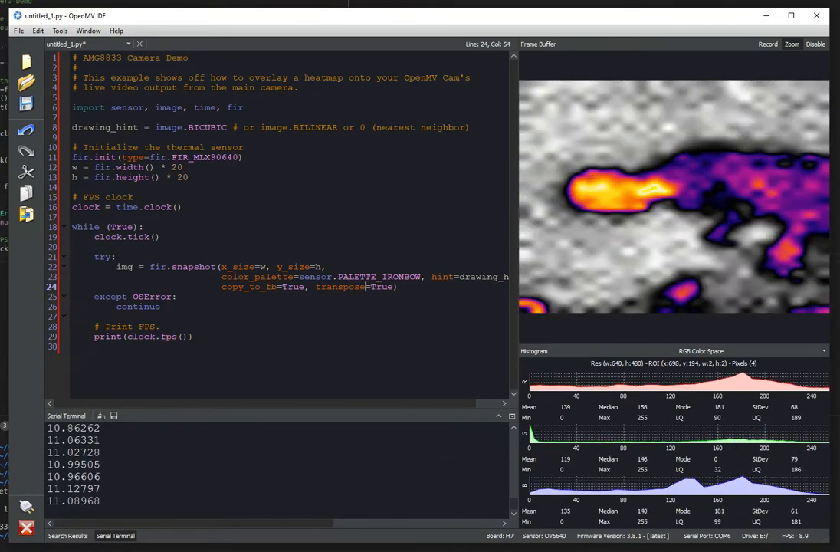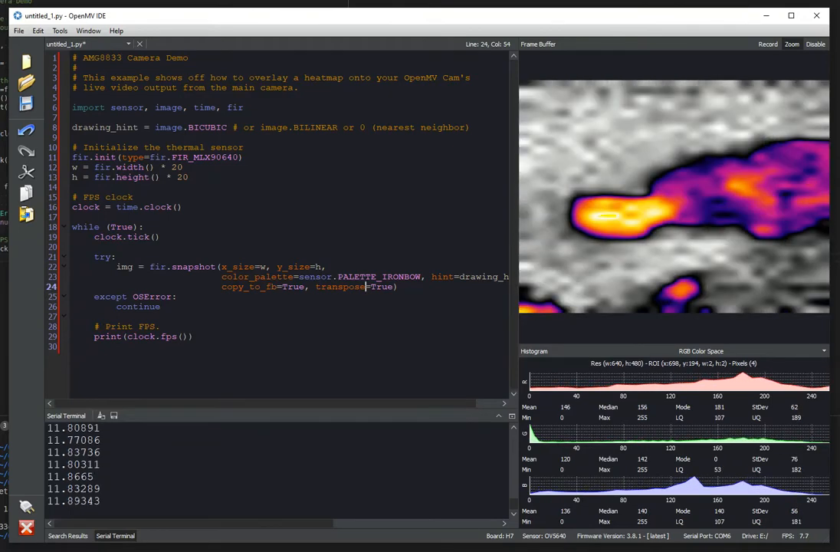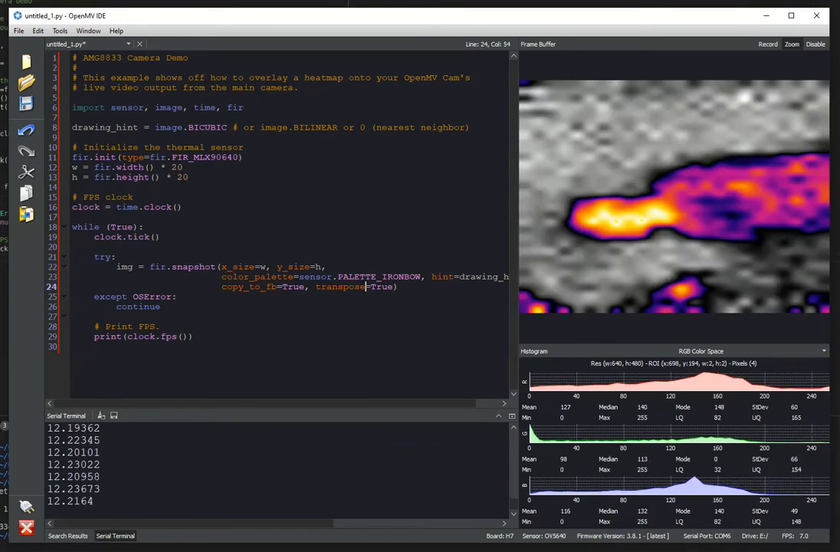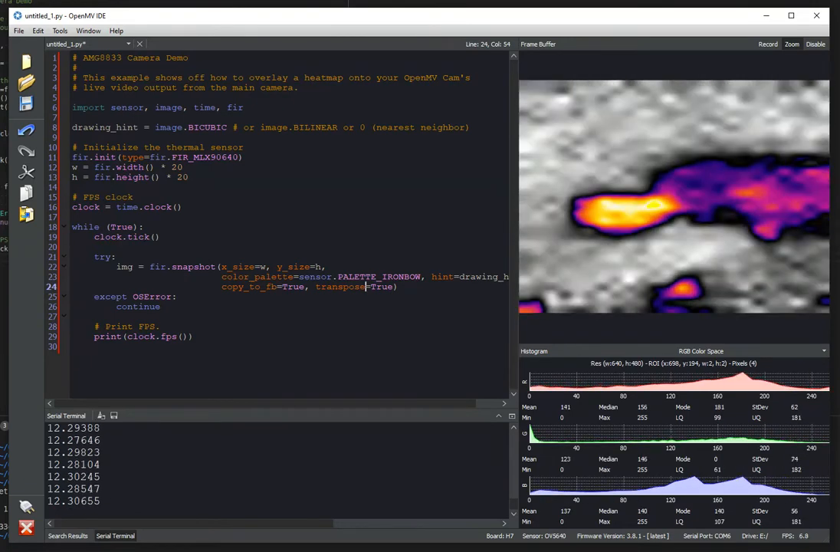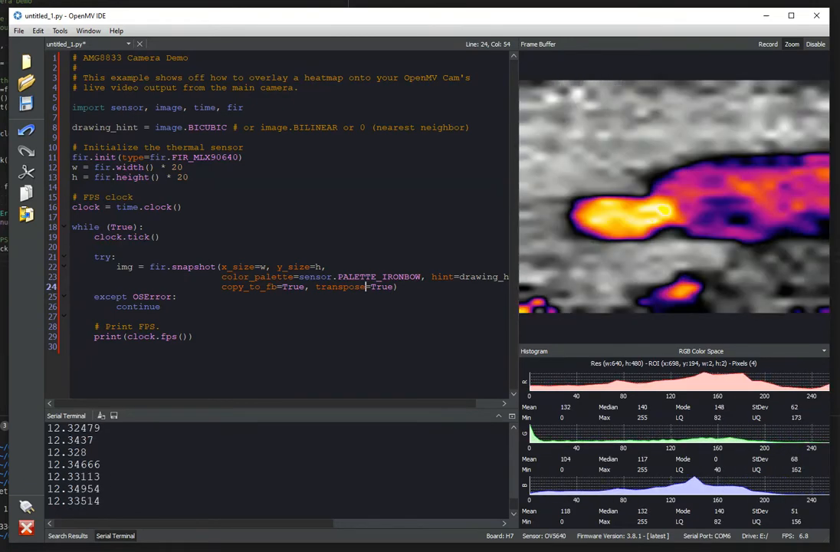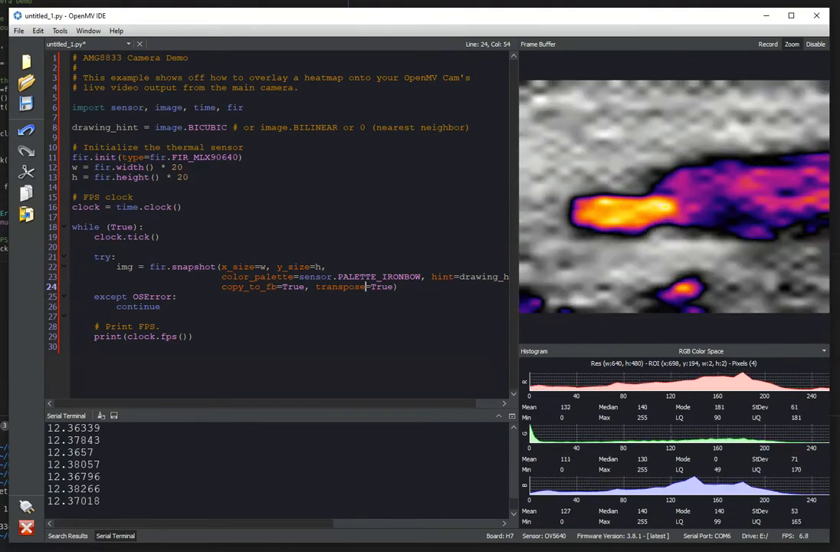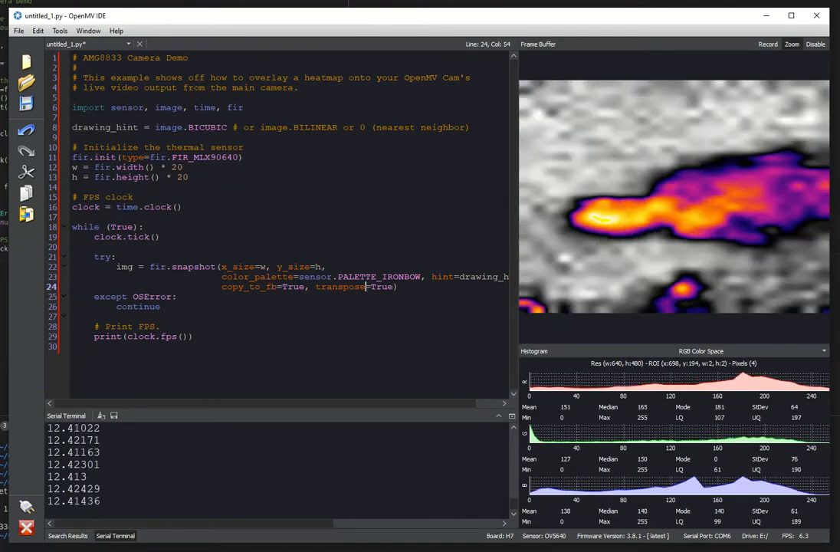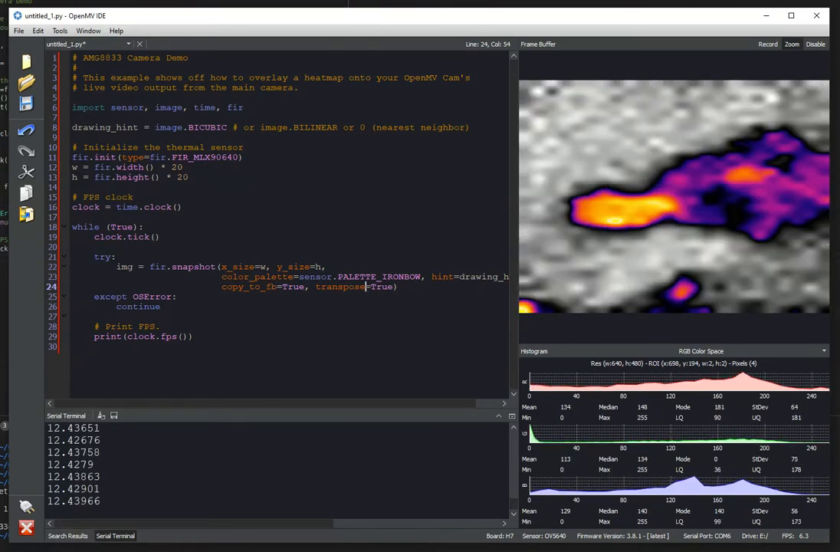And transpose is really useful if you want to rotate the image, because a transpose plus a vertical flip plus a horizontal mirror, different combinations of those three allow you to rotate the image by 90 degrees, 180 degrees, 270 degrees, and 360 degrees or 0.